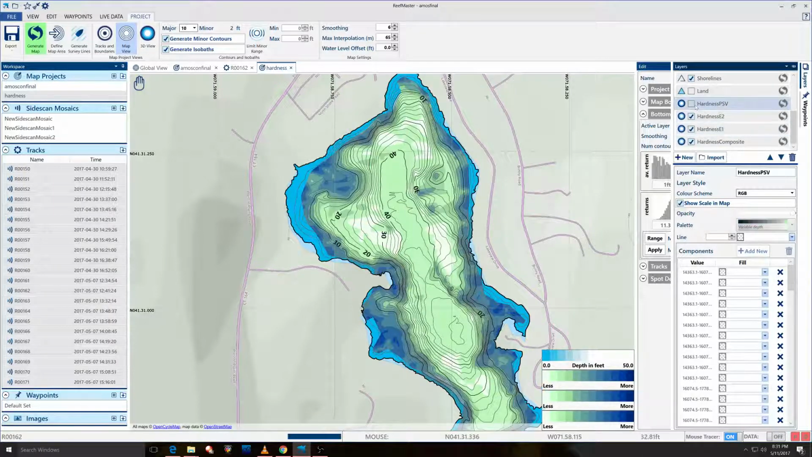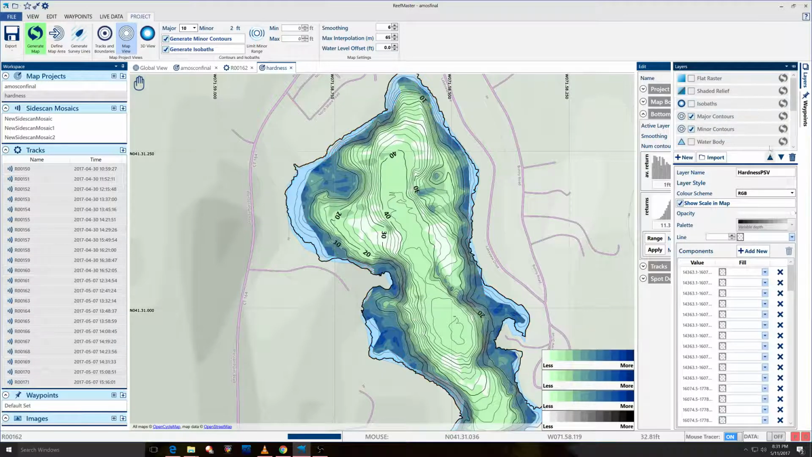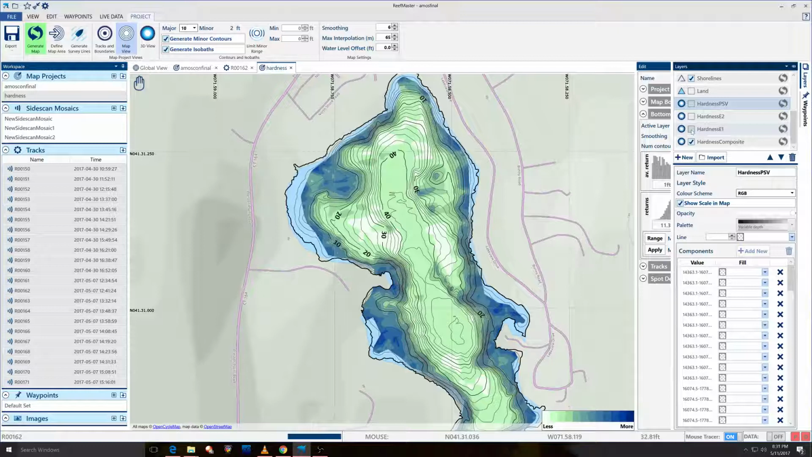So here's something I caught myself doing. I couldn't figure out why I can't tell the difference between these. It all looks the same to me. Just kind of learning the software. It's a layer, so you can definitely lay them on top of each other. Go to remove the isobaths, and we'll start with the composite.